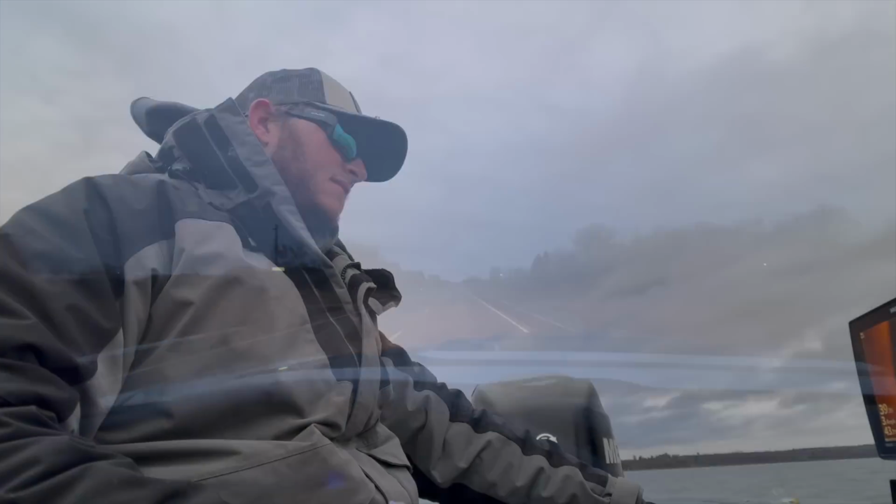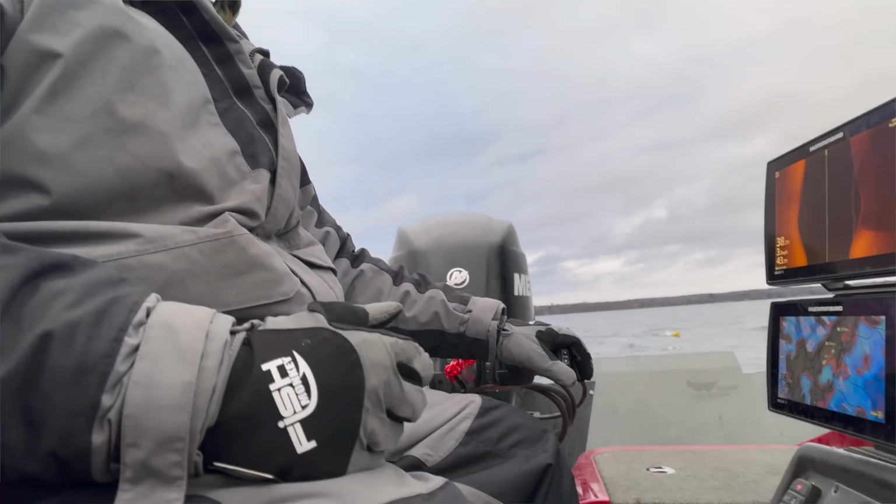Notice we're in a different boat. We decided to make a change here. Hit a different body of water that we haven't done this open water trolling on before, but excited about that. Already marked a couple fish.